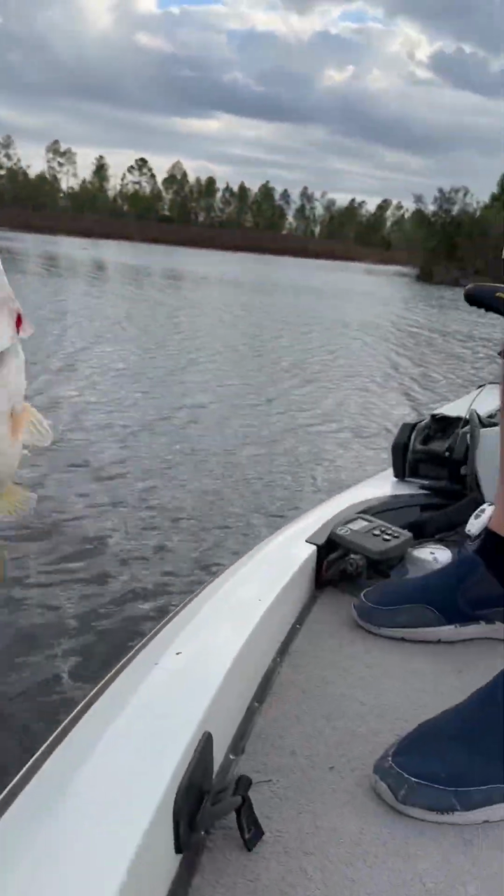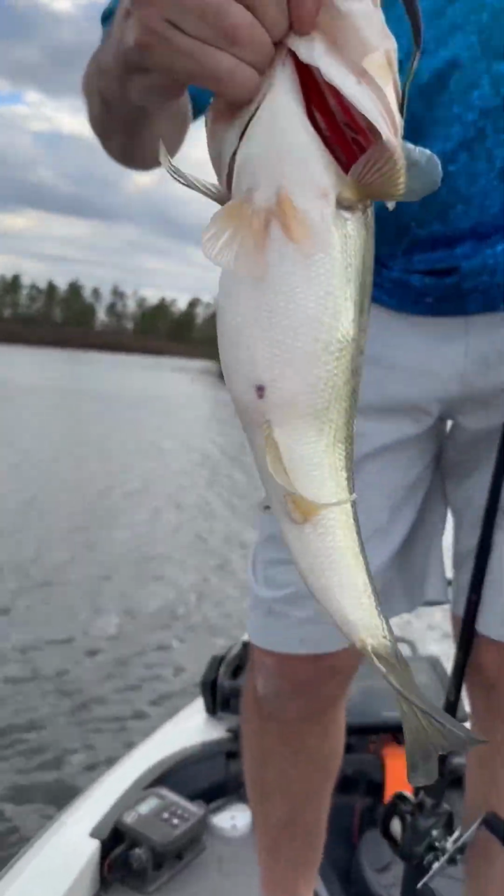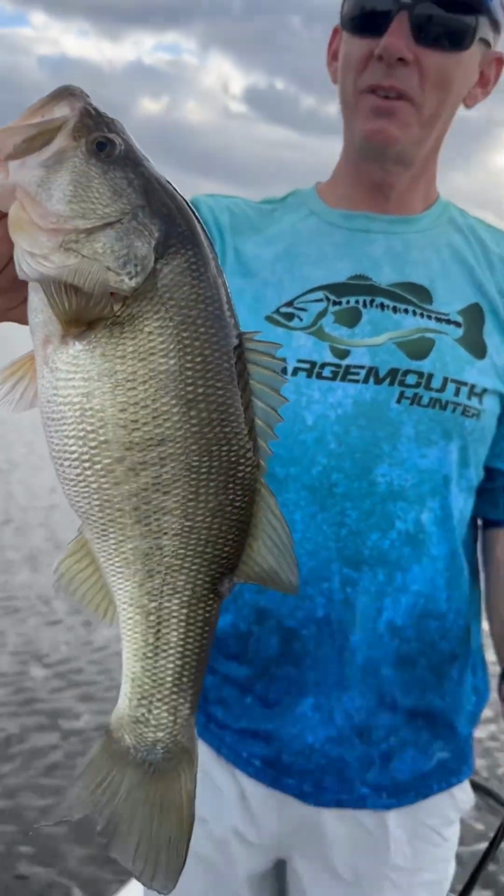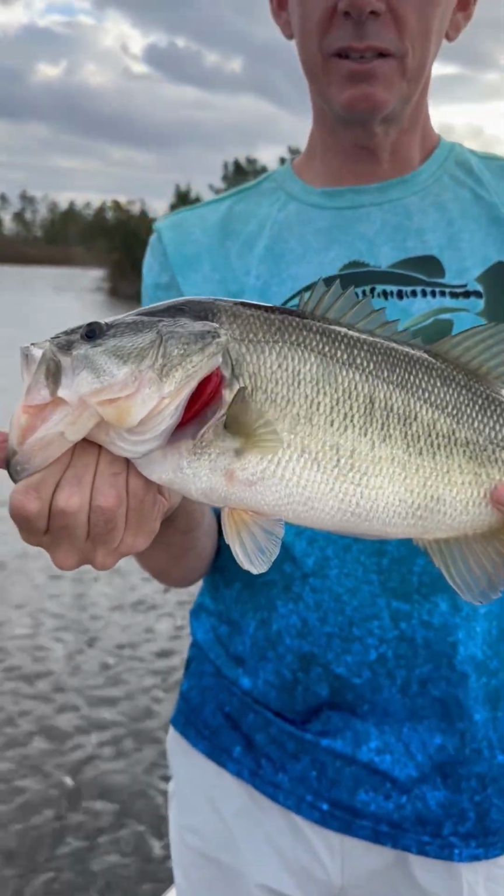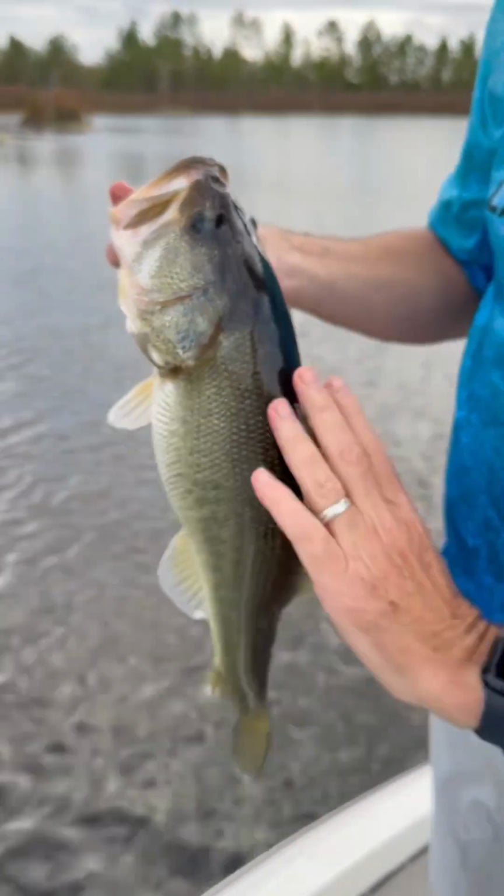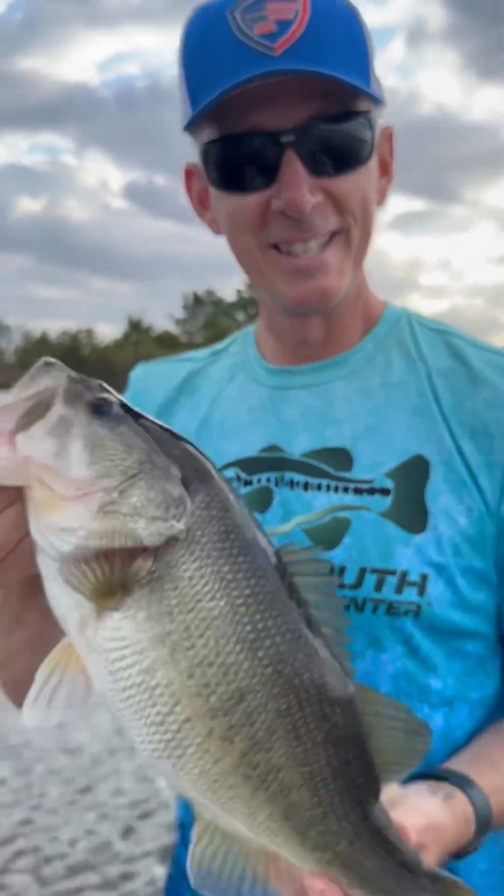Oh, too heavy to swing. Too heavy to swing. Fat belly. Beautiful. Beautiful. Look how chubby. This fish has only lived in this lake. Oh my God, look at its back now. Holy moly. Holy moly. Good job.